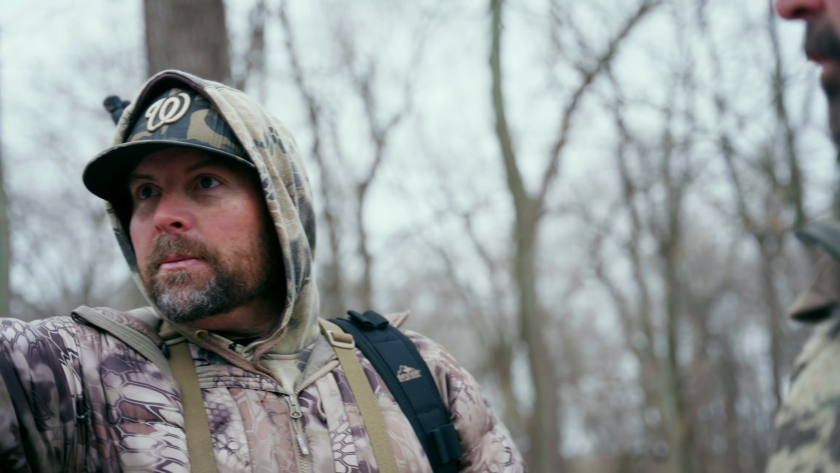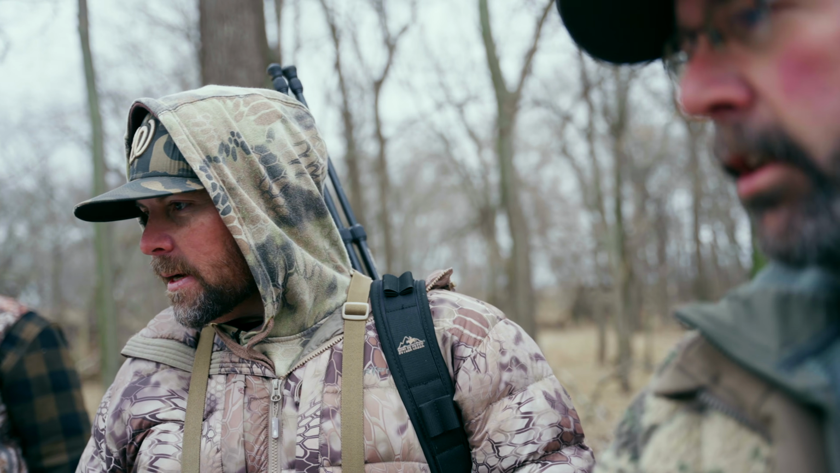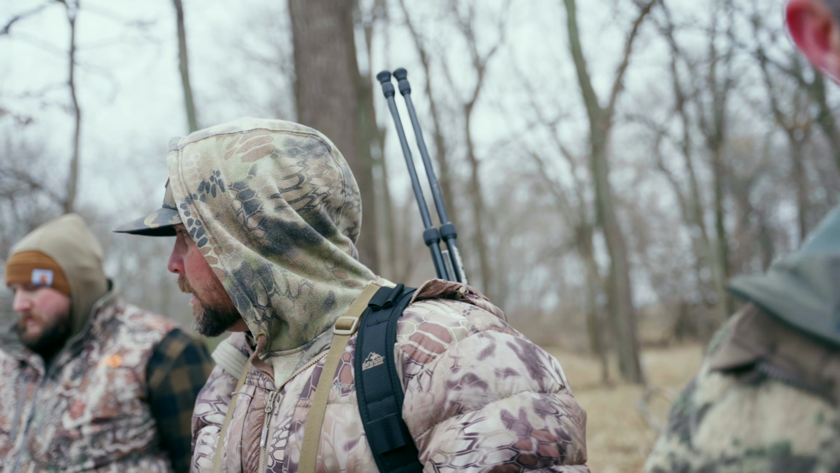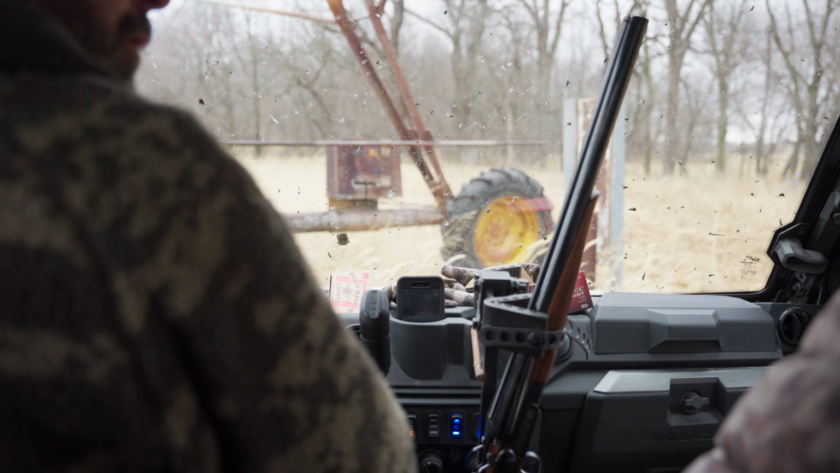We're not done yet. We got a few more spots right here we're going to try to finish out before we get geared up to go thermal hunting tonight. Yep. Couple more. We'll swing around on the 4-wheeler and get the Ranger so we can get down on right there. I don't feel like crossing that ice to get those. No, I ain't gonna. Might somebody fall through and end up in the ER. Not for a raccoon. No. All right.